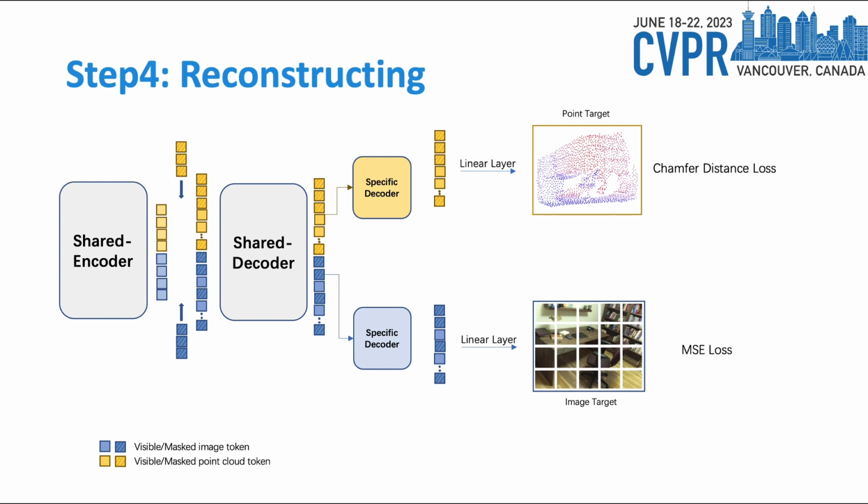And then, in order to promote the knowledge transfer between the two modalities, we propose a cross-modal reconstruction module where we ask the 3D features to reconstruct corresponding 2D features and apply an MSE loss on them.